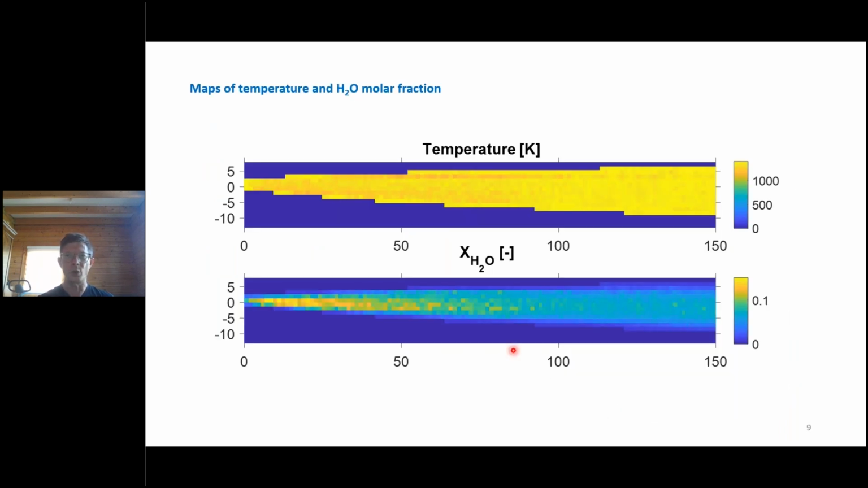The same can be done for every pixel of the Hyper-Cam instrument to obtain temperature maps and H2O molar fraction maps. So what can be seen is that the temperature is rather constant in the entire flame, and the H2O molar fraction is not as homogeneous.